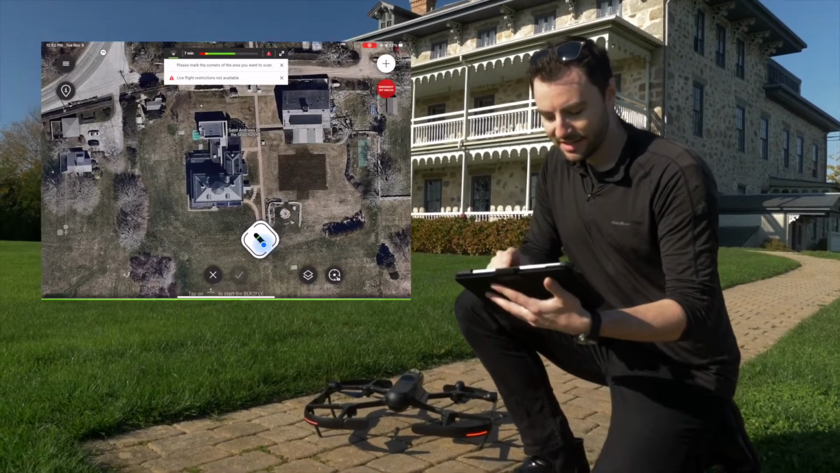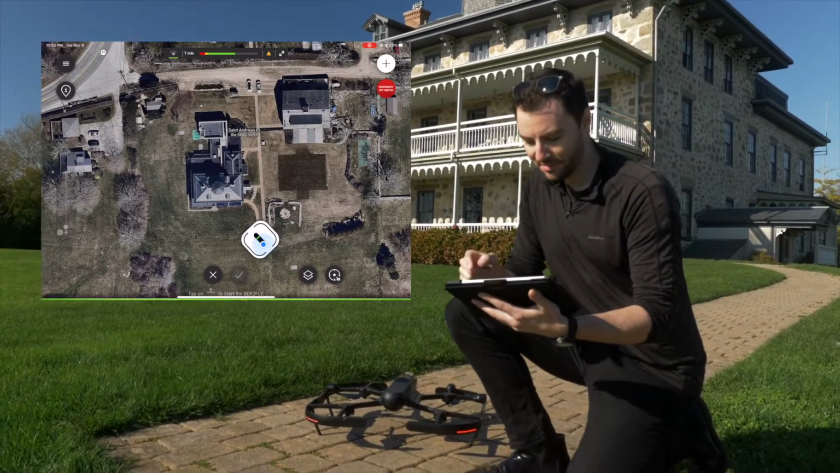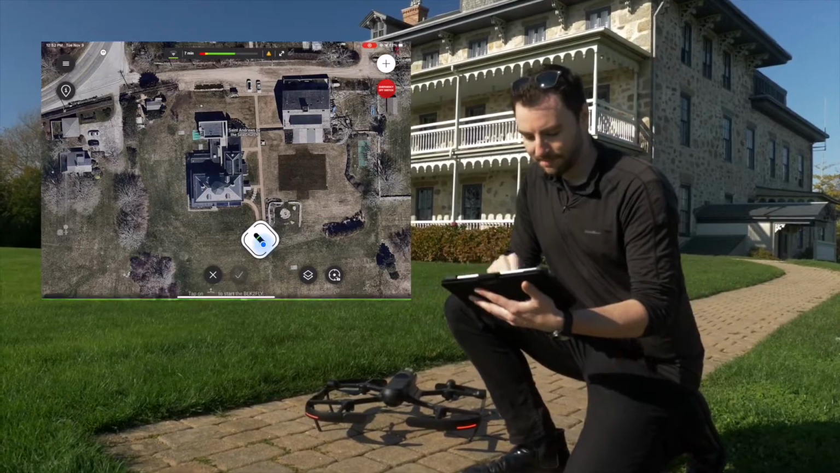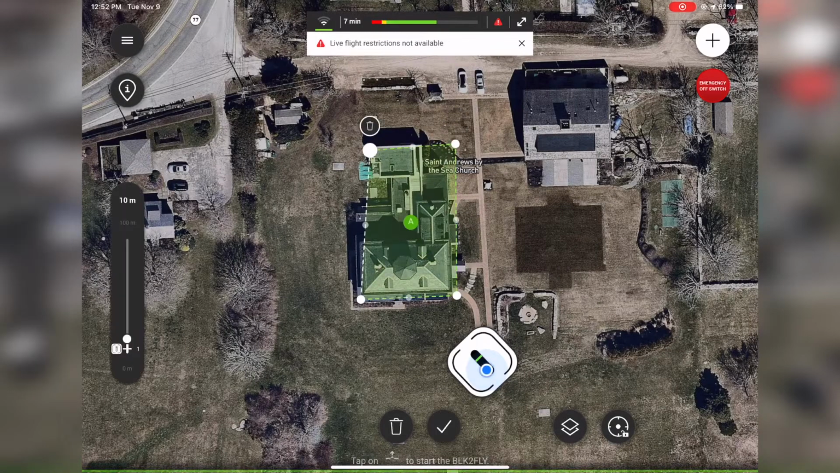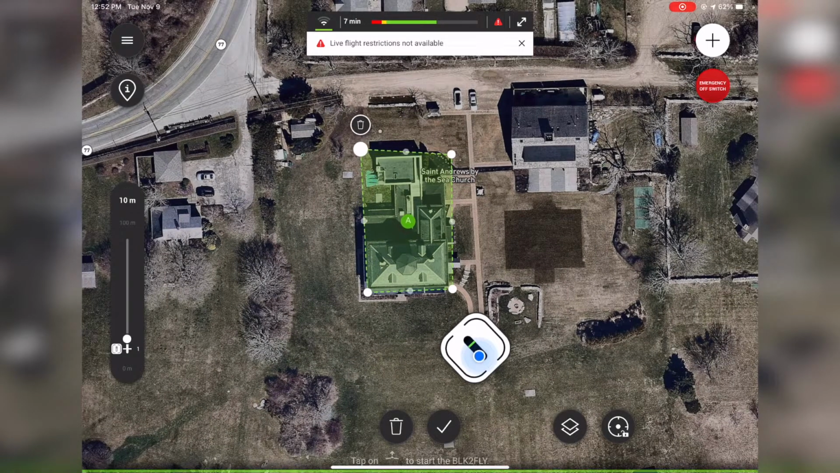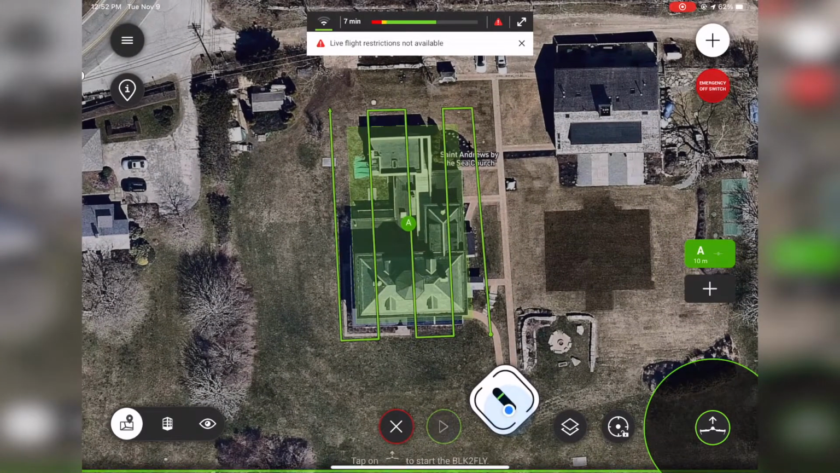So now I see a satellite view of my location, and now it's asking me to tap on the corners of my flight plan. So I'm going to draw out where I want to scan and tap the check mark. Now it's already planned out the flight. You can see it in these green lines.